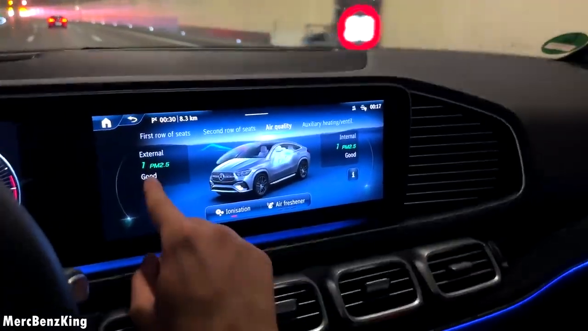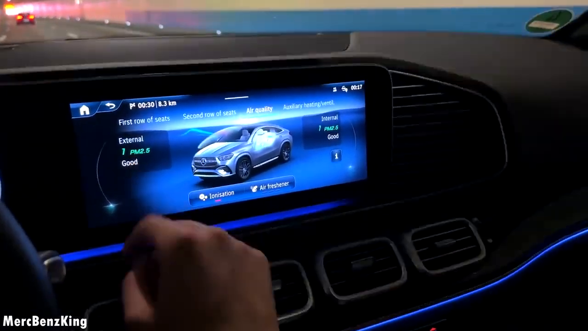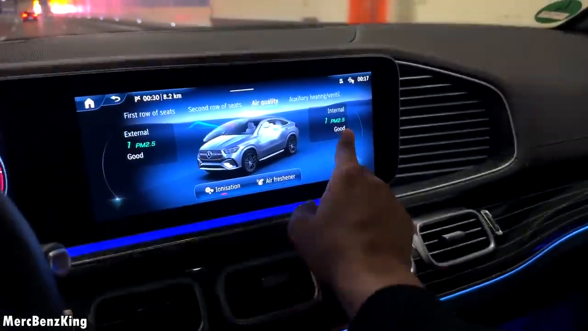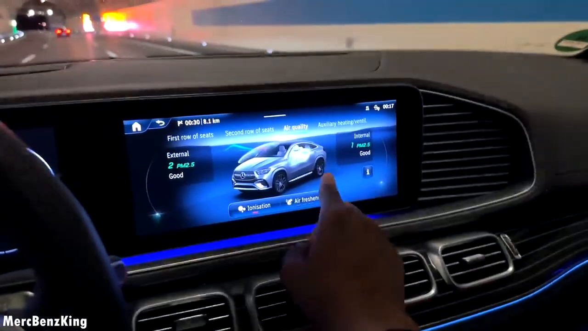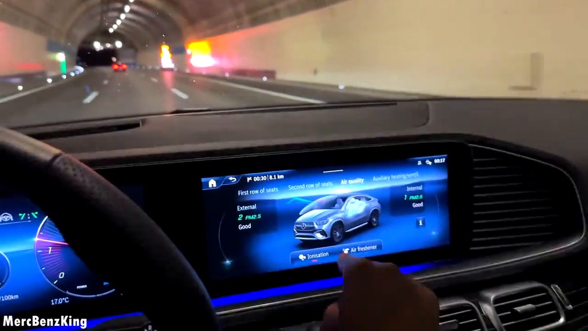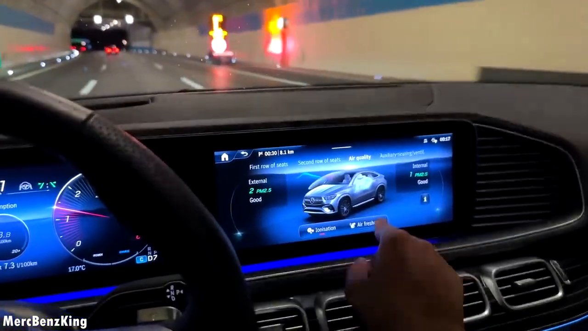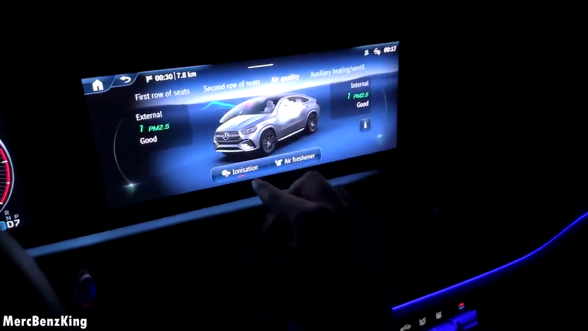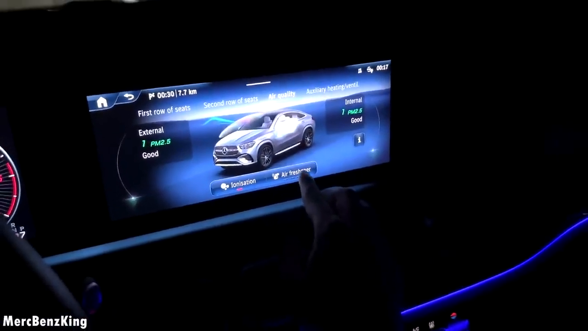So outside it is only 1 PM2.5 and inside the same. So if there is any pollution outside, you can see it on this screen. There is also the ionization to filter the air inside, plus you can activate the air freshener.